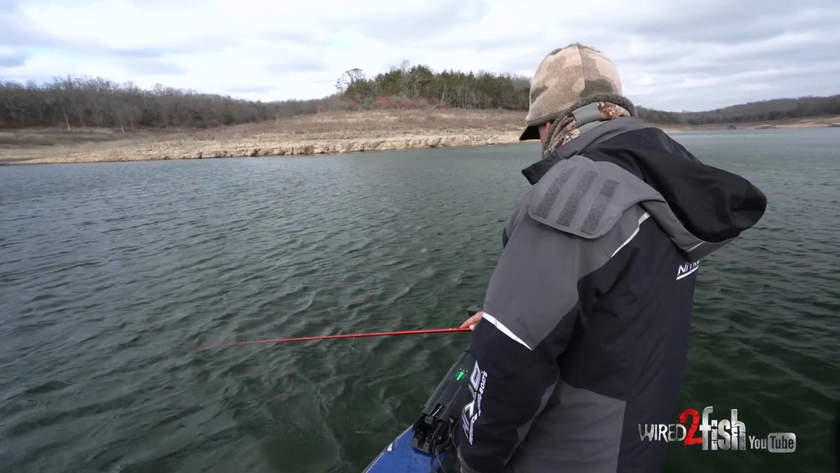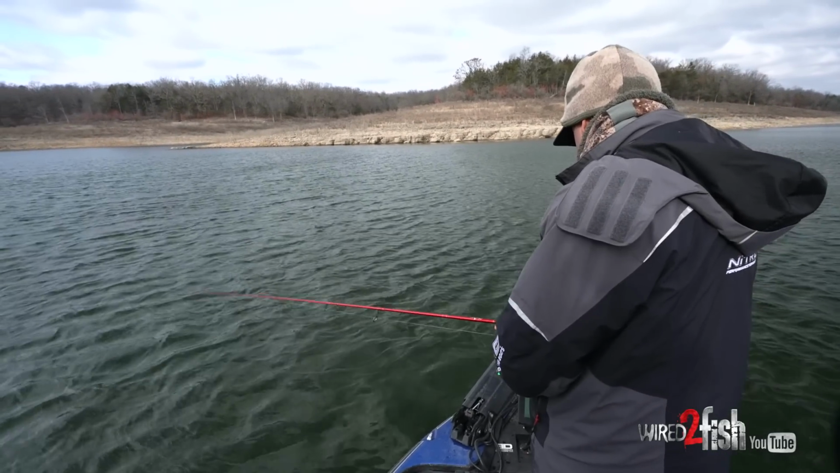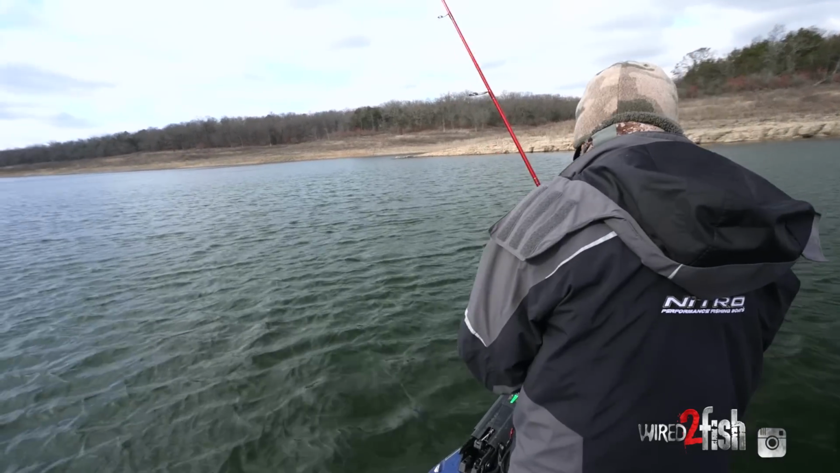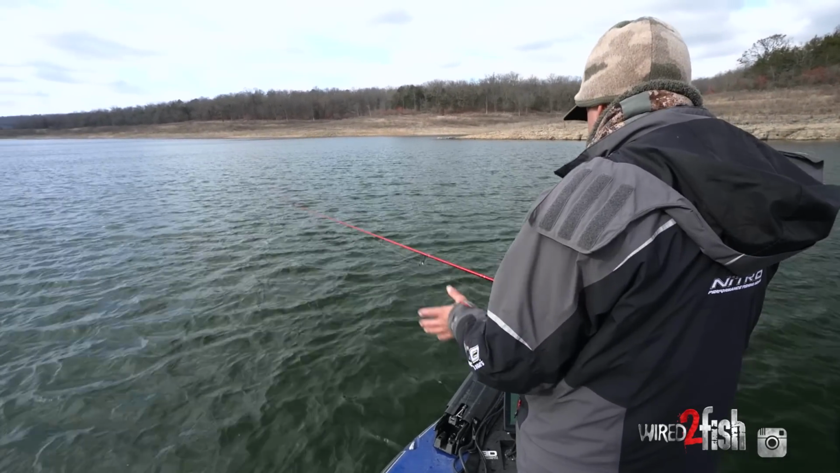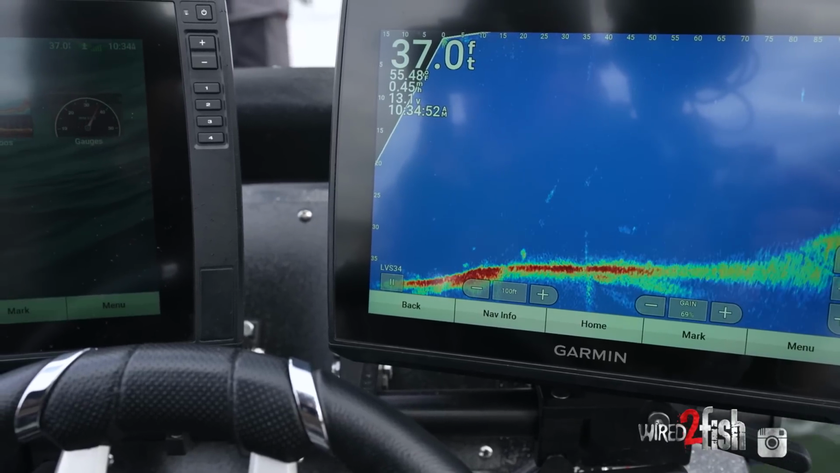Right now, there's so many of them down there and they're so excited. You're not having to do a lot. I just kind of feel the fish out, you know. Sometimes I'll just let it sit there, and other times I'll just slowly reel it. I don't really let them just sit there and stare at it a lot of times. A lot of times I start moving it away from them a little bit.